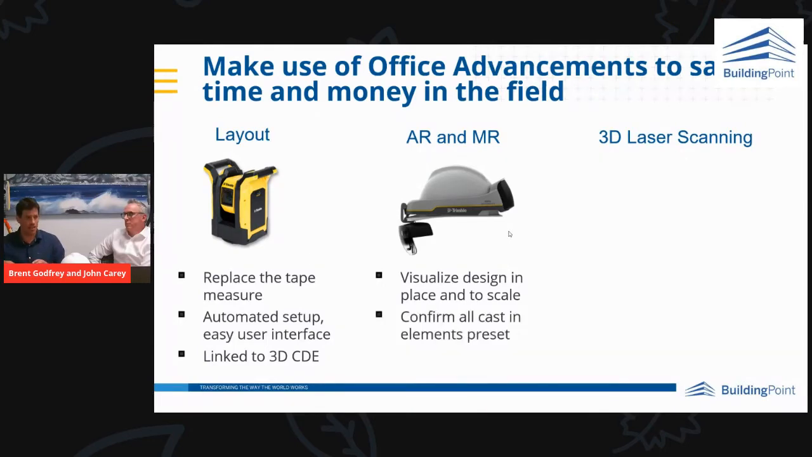It's a brilliant tool to confirm whether your cast-in elements are in place before you cast the concrete. It brings your whole design to life right in front of you before you've actually built it. You can identify clashes. Again, this device is a direct link to your office common data environment, so all your latest models and revisions are available to you on the headset.